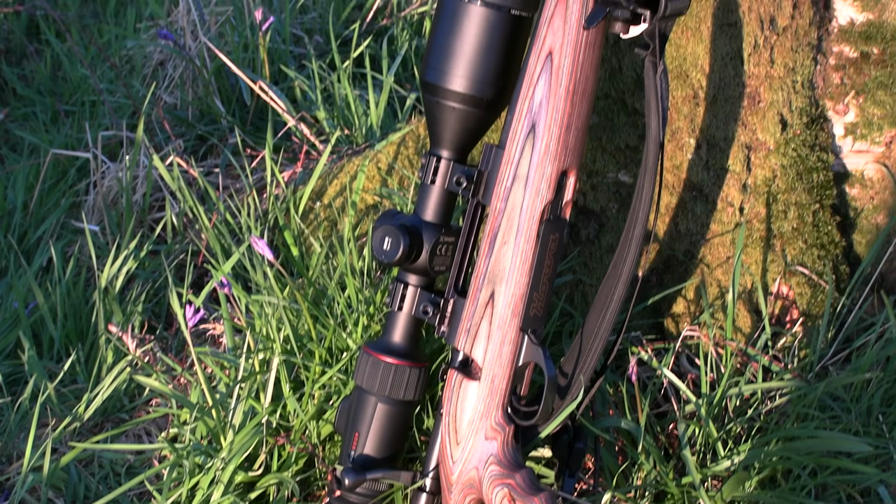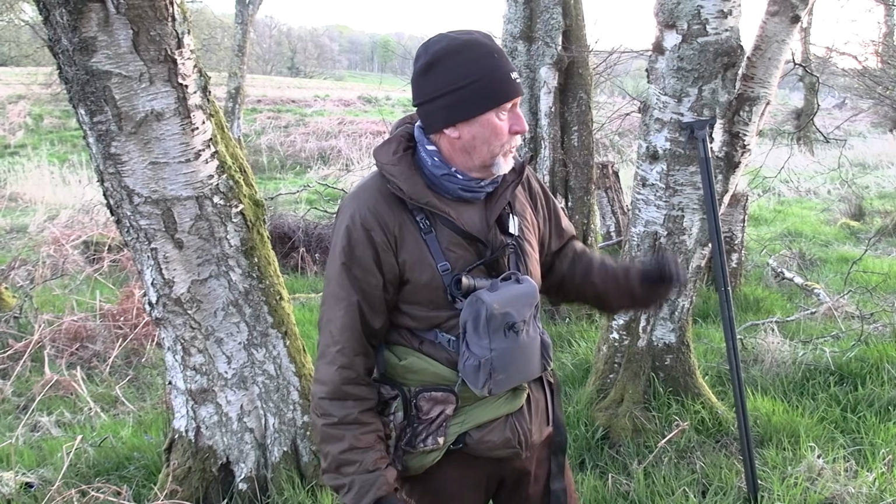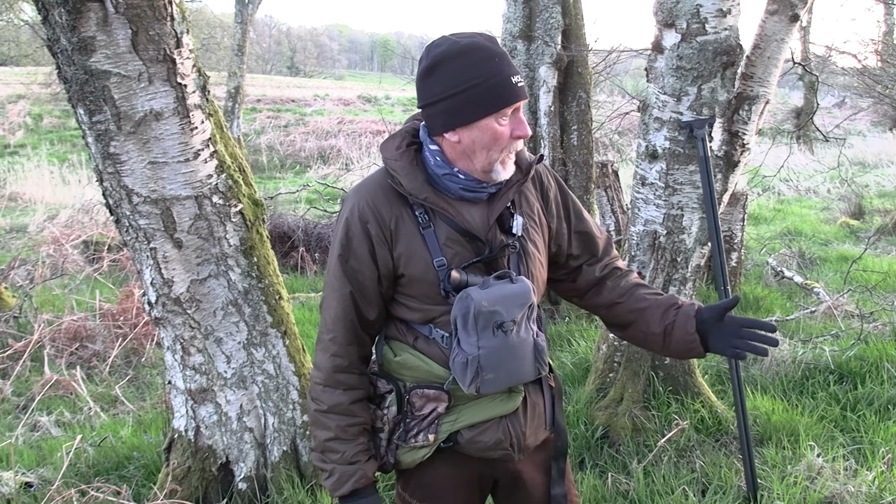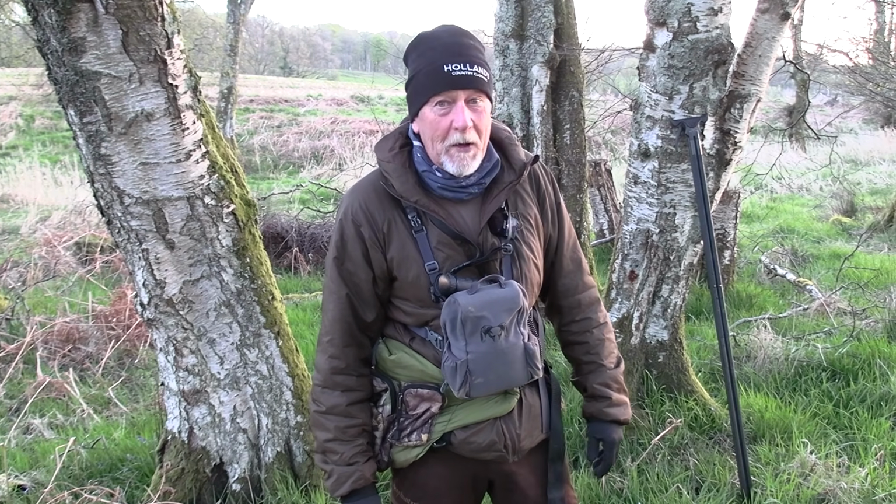Second young male coming, the smaller of the two was the one we've shot, the bigger one we've left, and I think Rab said there was a doe coming in as well. You can see all that on there. Just super easy to use. What can you not like about that scope?